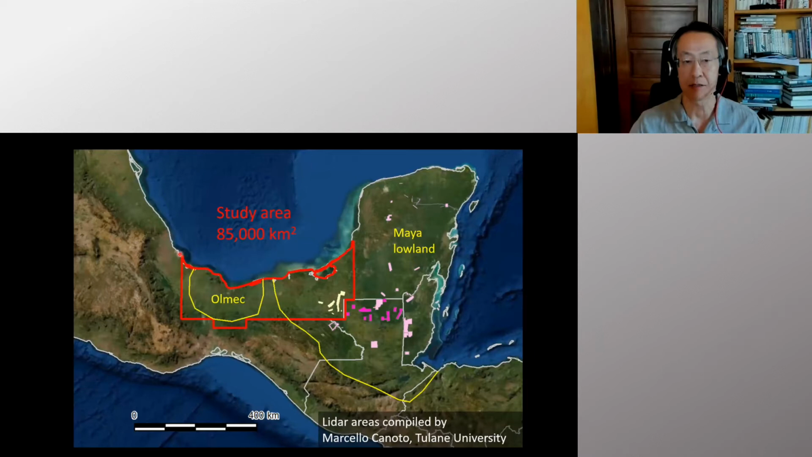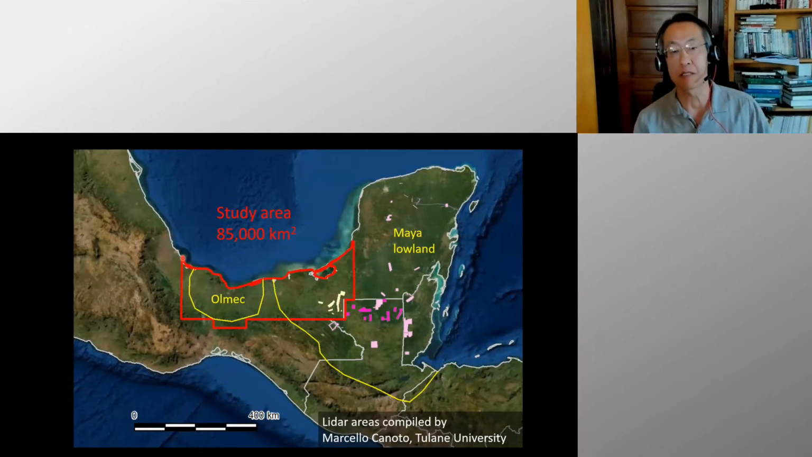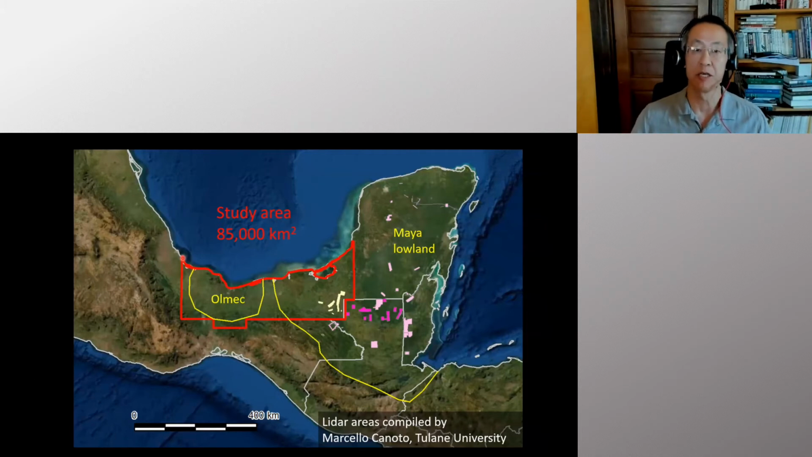It's not quite the Amazonian basin, but it still gives us a pretty wide coverage. This LiDAR coverage was done by the Mexican government, INEGI, Instituto de Estadística y Geografía, and they make this data available to the public. So that's what we used.